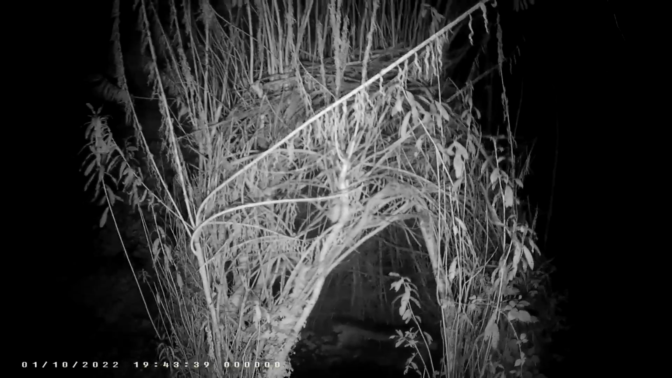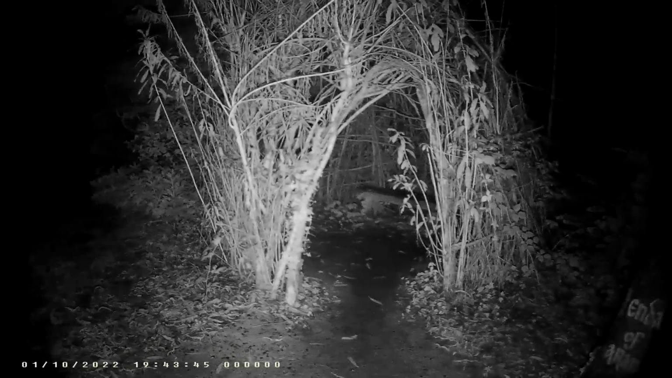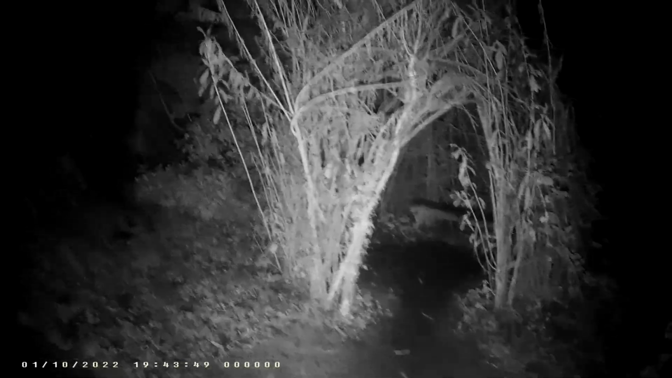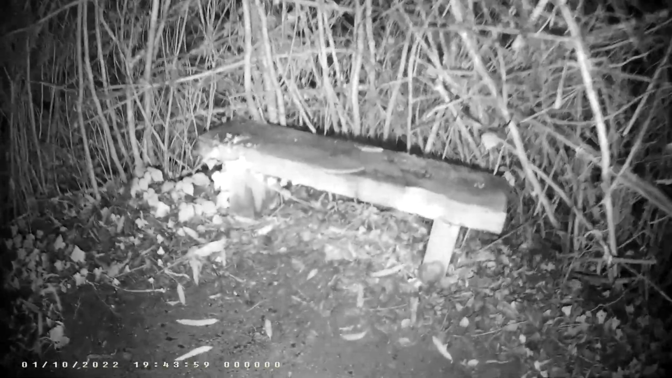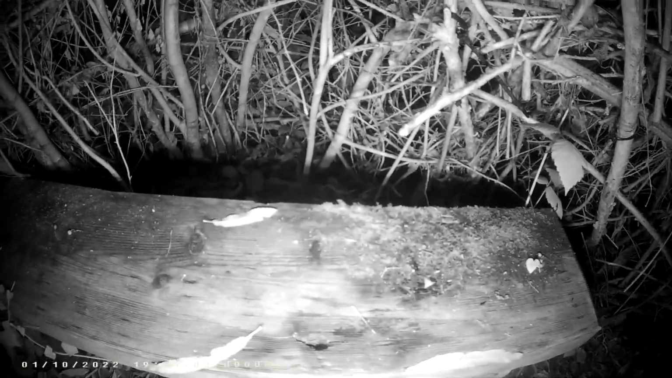Oh yes, this is a little house, right? And it's woven from willow trees. Willow trees growing in a circle, and then branches woven to make this little shelter. Which isn't very dry.